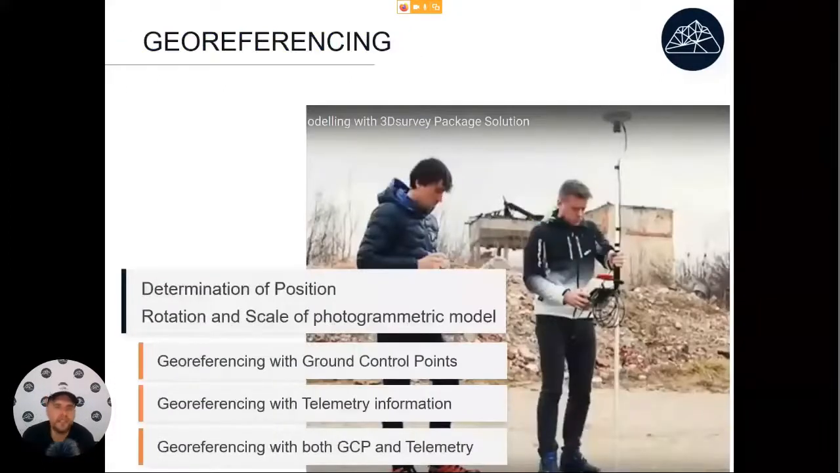Then there is the second part. We need to make the 3D data accurate. At first bundle adjustment, it may use some telemetry information from the drone, but usually it will not be correctly placed or rotated. So in the next step, it's important to make that data accurate. The best way to do that is by using some ground control points.